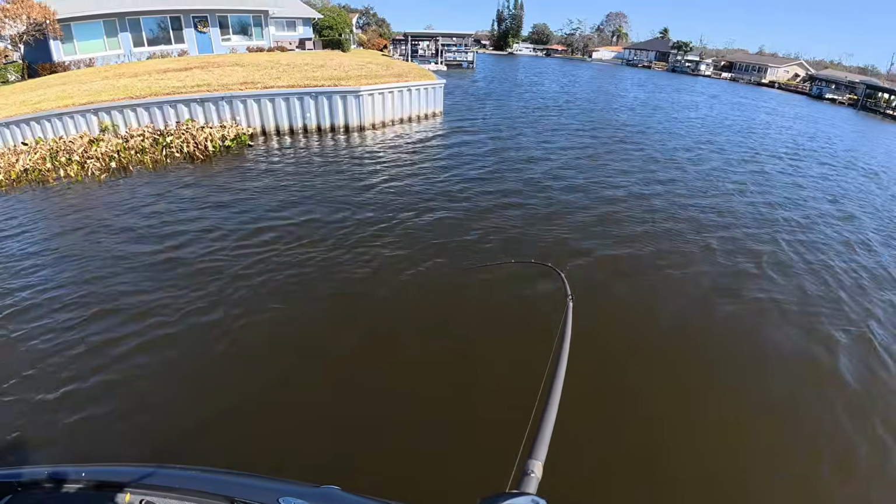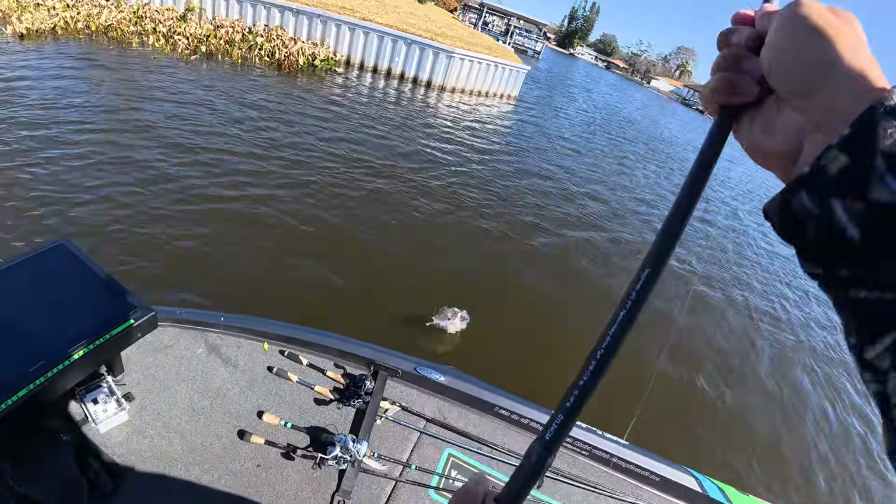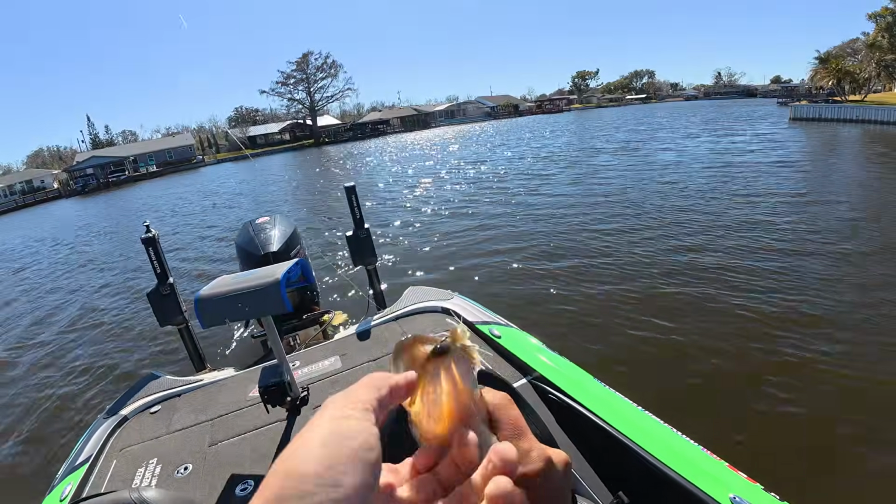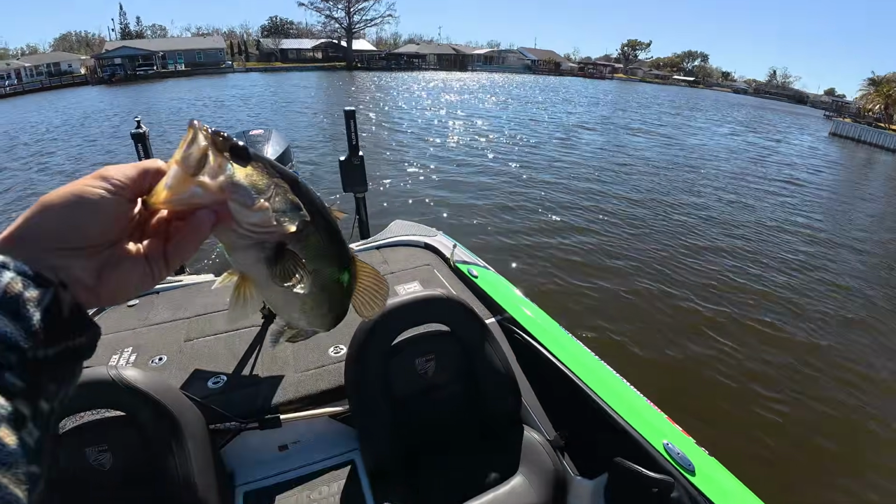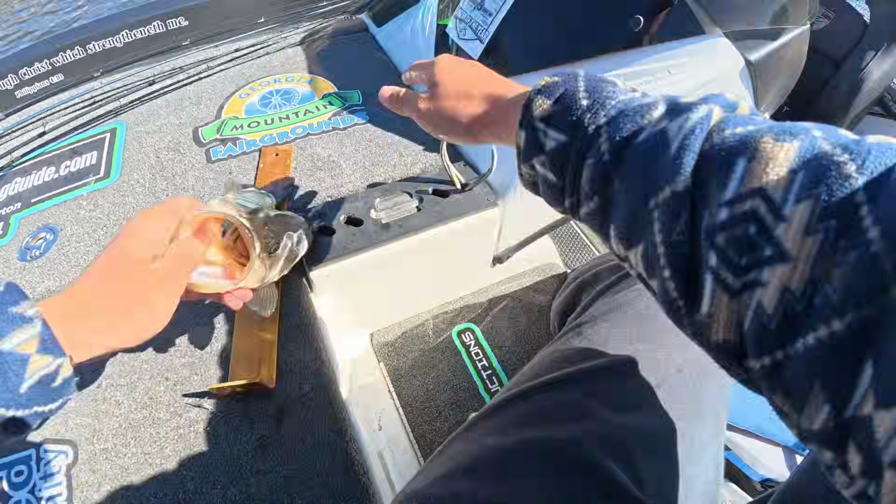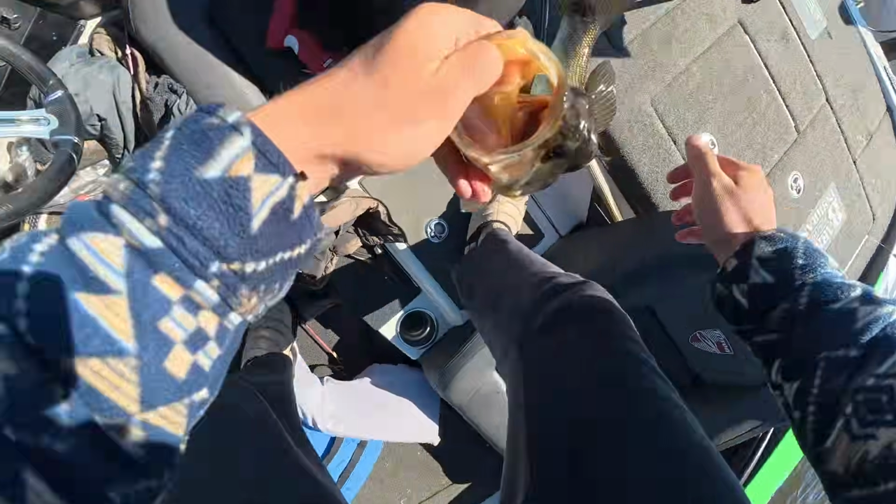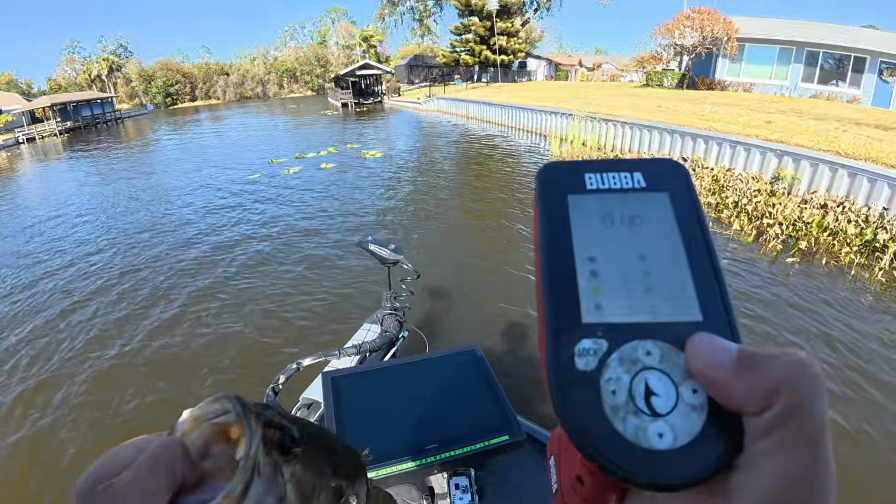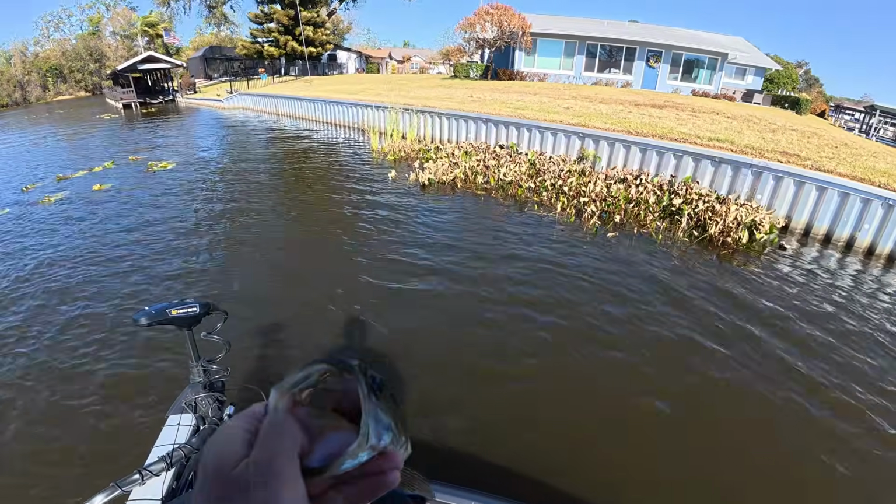Not a big one. He's right down that corner. He'll keep though. Get in here. Alright, there's number 4. Let's just triple check. Yep. 13 3/4. He's not a big one. Every single one of these little corners though seems to have one on it.